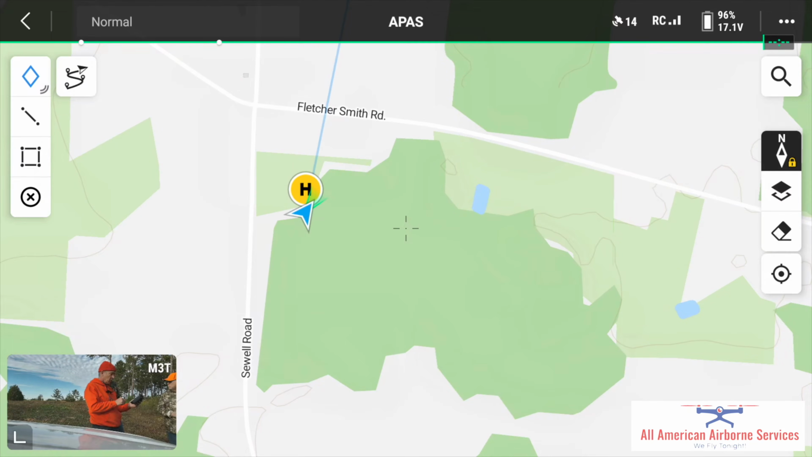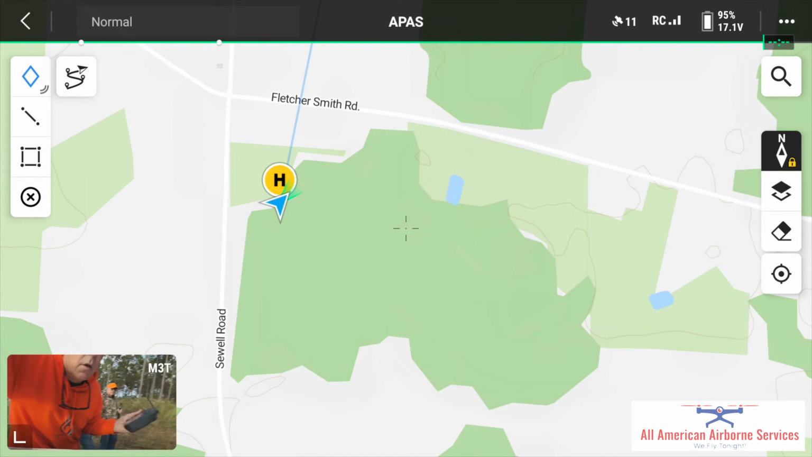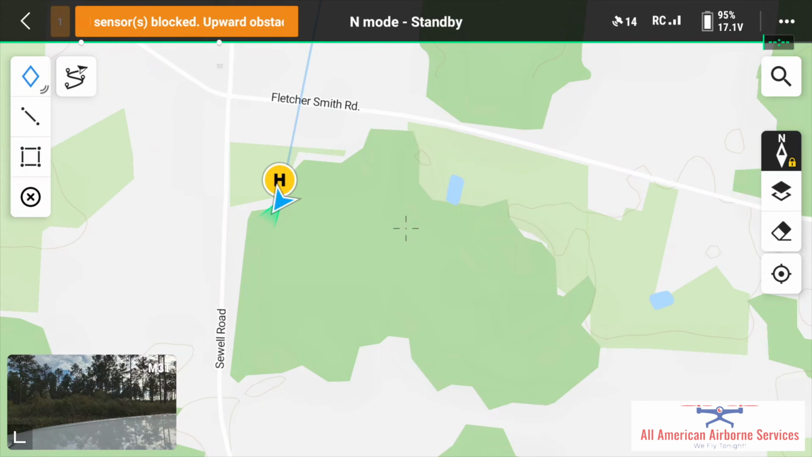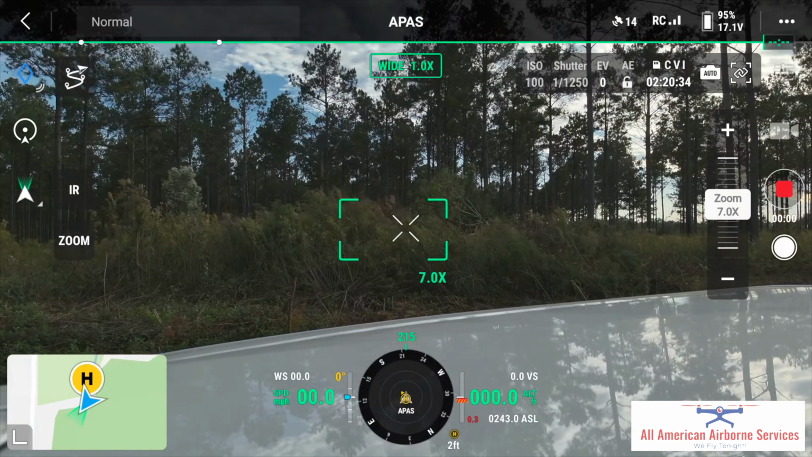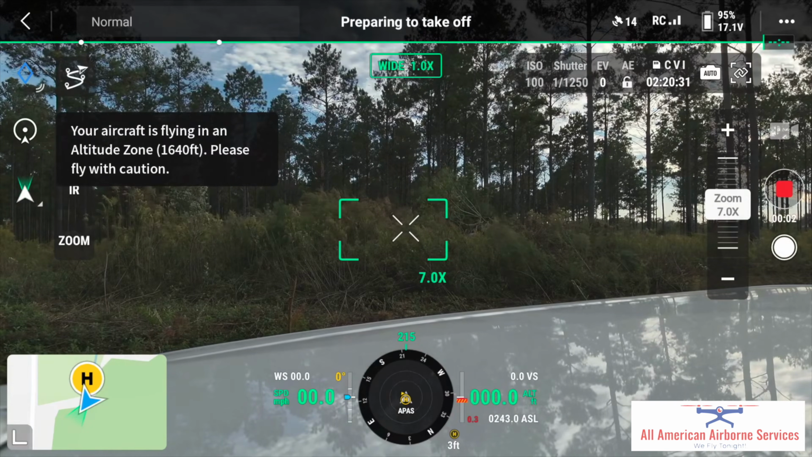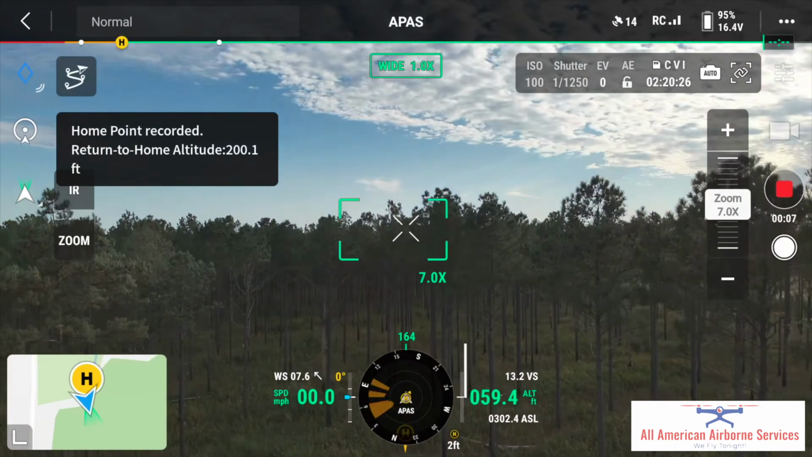Basically, I feel as if we are pointing like, I'm looking right back in that way, right? Yes. You agree? The last bit of blood that we found, straight through this food plot, right, probably 30 yards through those woods right there. Okay, just straight down in right in there. Okay. So let's take off and see what we can find. Taking off. Home point updated. Check map to confirm.